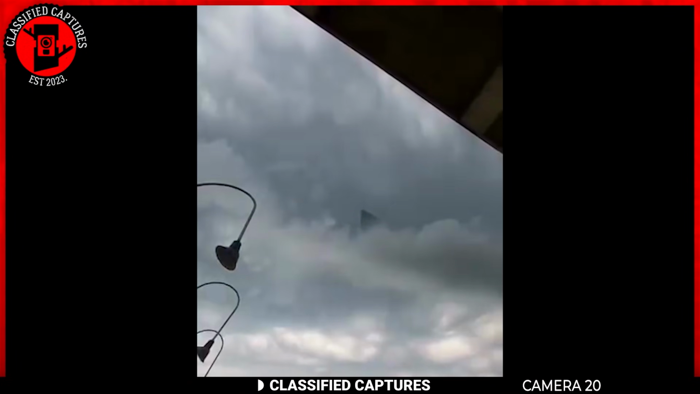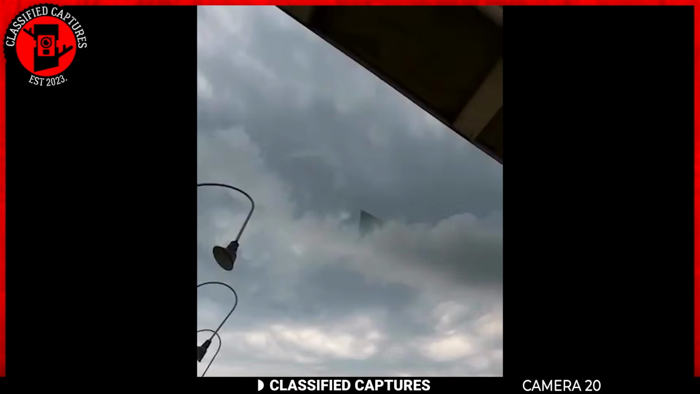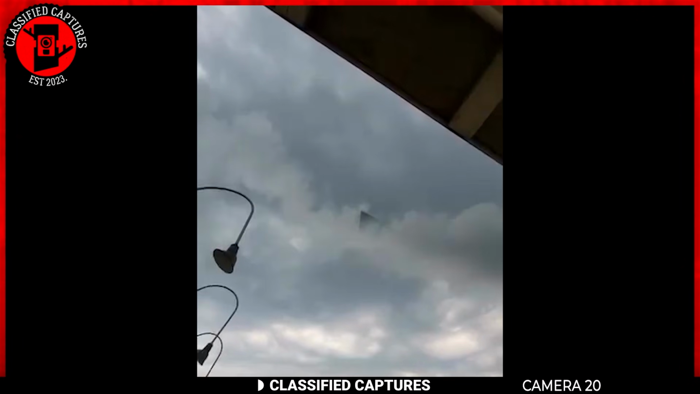Okay. A resident in Louisiana captured this mysterious object in the clouds. It looks like the peak of a mountain or pyramid, a triangular shape, but the rest of its body was hidden in the clouds. This cannot be a mountain or a pyramid because it was up in the clouds with no signs of it connected to the earth. It's certainly a captivating sight.